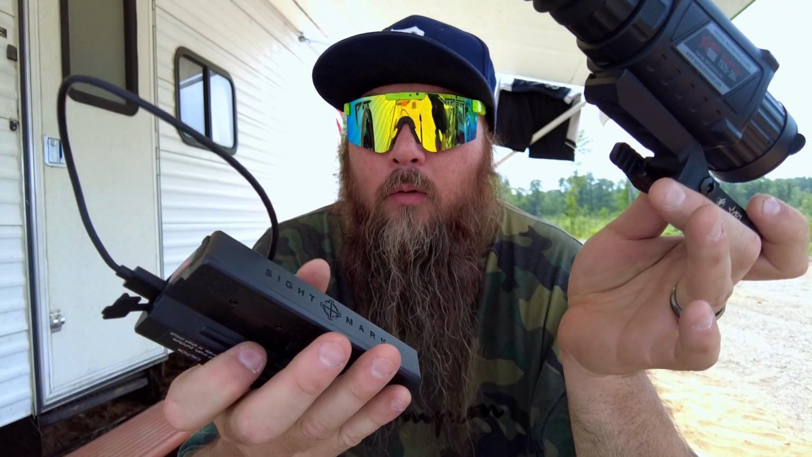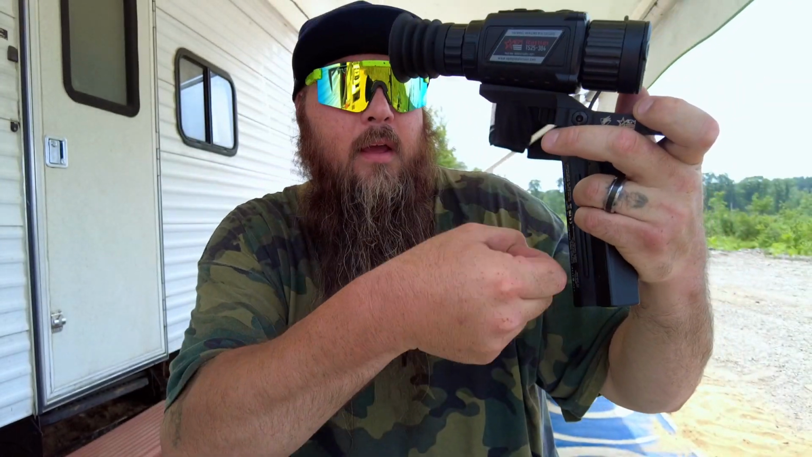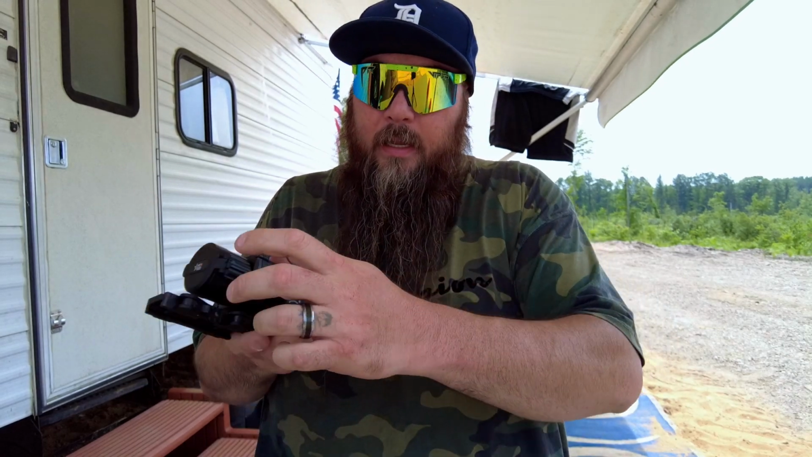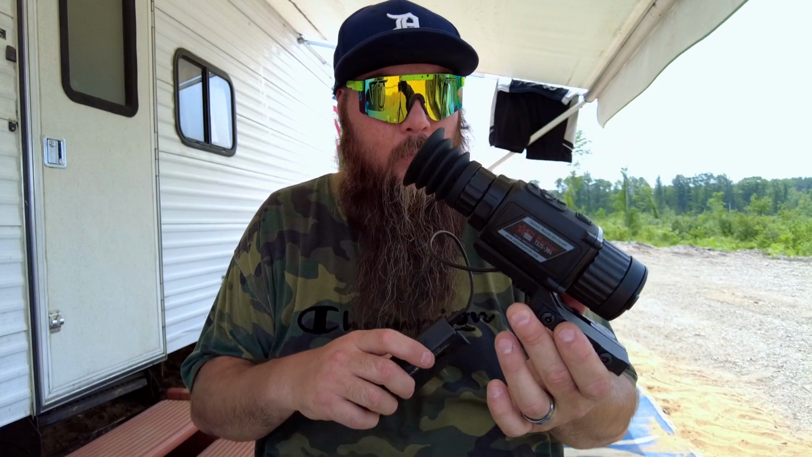I have a whole handle assembly coming for this thing, and everything's going to clip on, and it's just going to have a handle that holds it like this. So this is pretty cool. This plugs in right in the side here with a USB-C. So I just plug it in like this, and then I don't have to use CR123 batteries or whatever they're called. So let's take a look and see what we got.